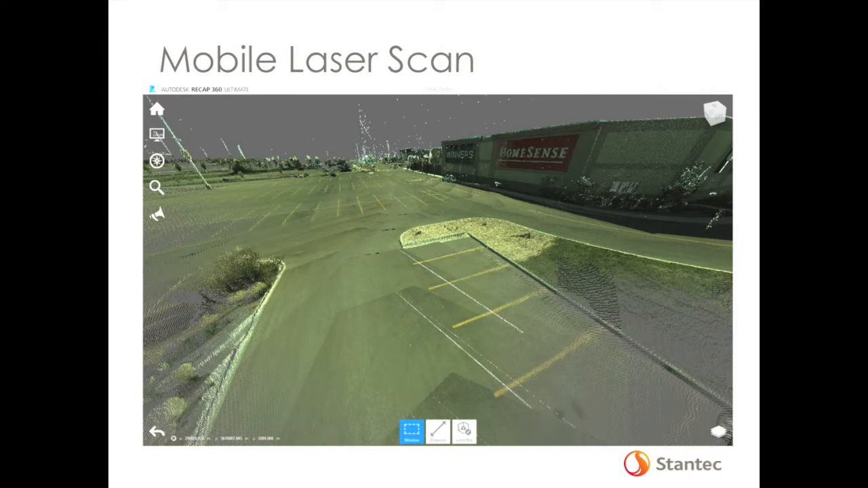Then we jump into one of the mobile LiDAR sets I was talking about. This looks like an image, but this is actually a project that, I think, was in Calgary that we did. We hired a third party to capture a data set in the mall. Every point you see there is just that, an actual point. Color imagery is overlaid over top, so every point now has a color. So it looks like an image, but you can see there's the HomeSense and Winners in the background.